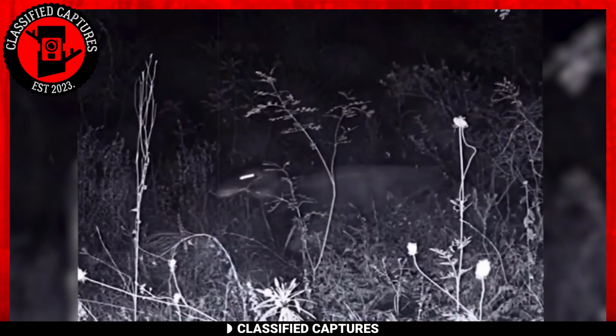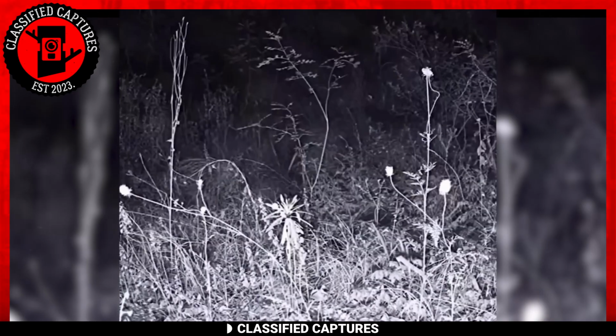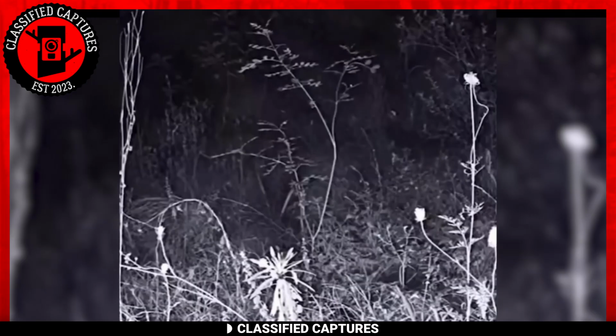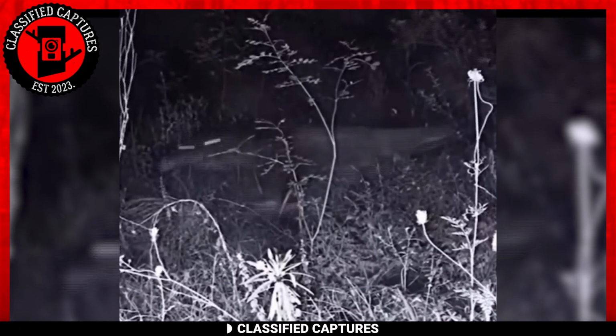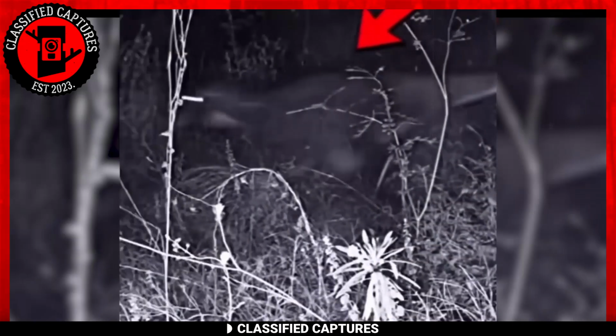It definitely looks like a dinosaur, but how's that even possible? The truth is, well, we don't know. A trail cam enthusiast set up his trail camera in the remote part of the woods in a bid to capture some wildlife, and this is what he ended up capturing.